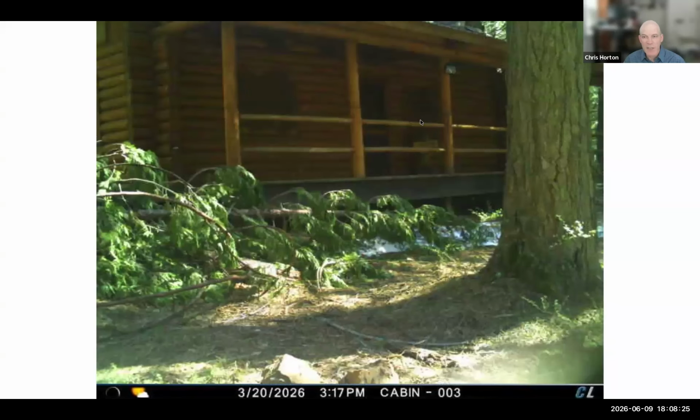And to give you a sense, this is a picture from earlier this year, and that is a tree down in front of our cabin. And when we got up there, there were down trees everywhere. So there was a wind event that broke a whole bunch of cedars all over the property. And I knew from this picture that I needed to bring some extra chainsaw equipment.